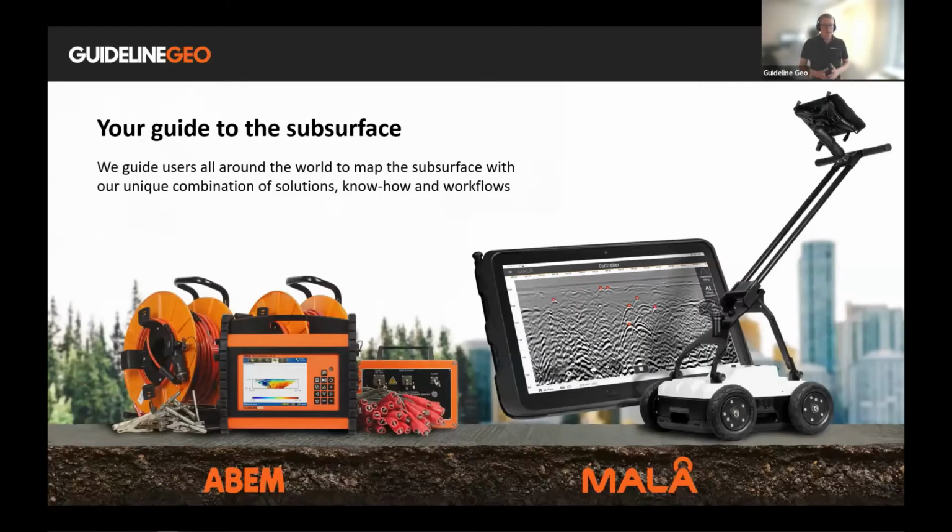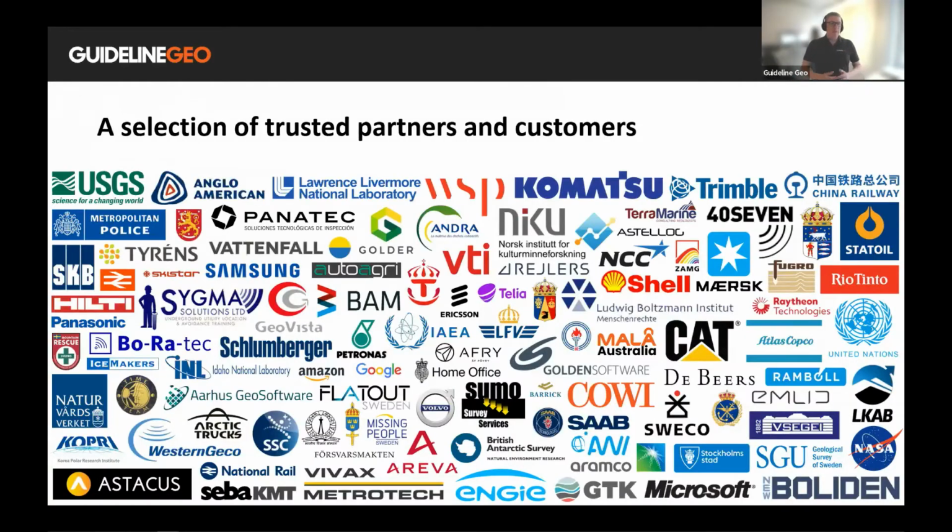As I mentioned, Guideline Geo consists of two different brands, ABEM and MALÅ. ABEM focuses on resistivity, seismic, and TEM equipment, and MALÅ focuses on ground penetrating radar equipment. And as I mentioned, we are collaborating with different kinds of partners and companies around the world.